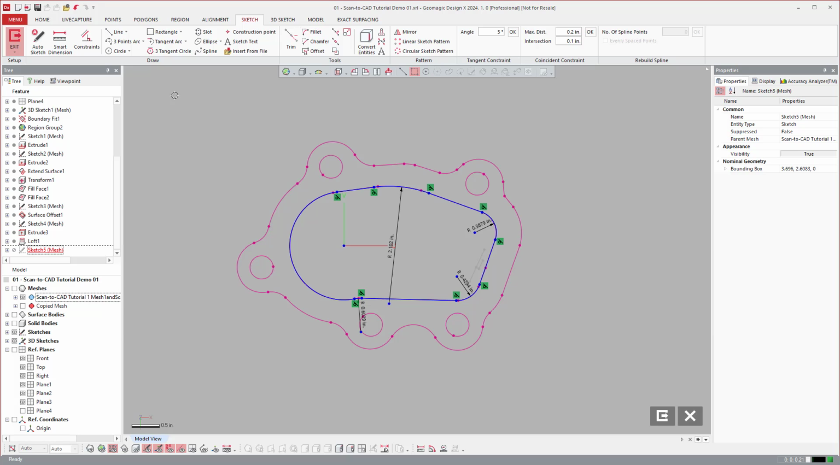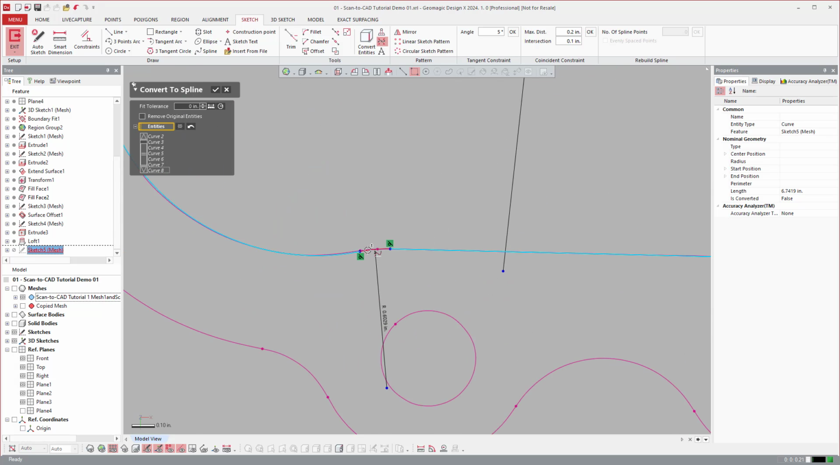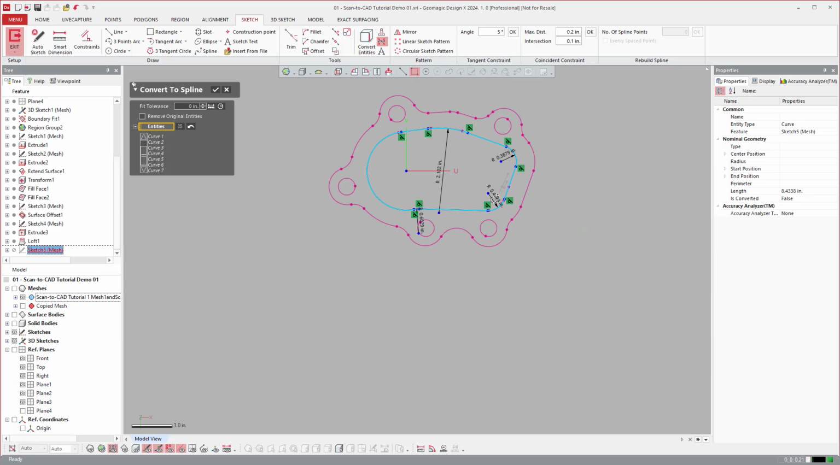But this is what I was talking about with that same tool here, the fitting of the convert to spline. I can basically fit with a certain tolerance a spline to this entire line arc sketch to make it easier to loft. Because if you're not lofting between something with the same segments, it's very difficult, right?